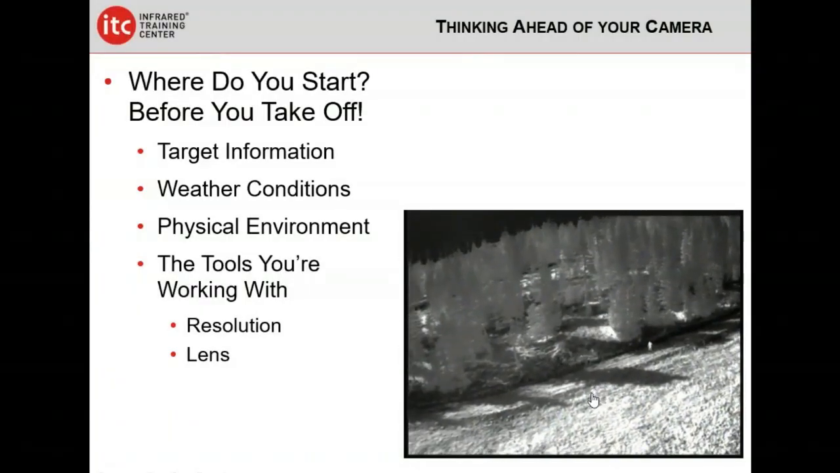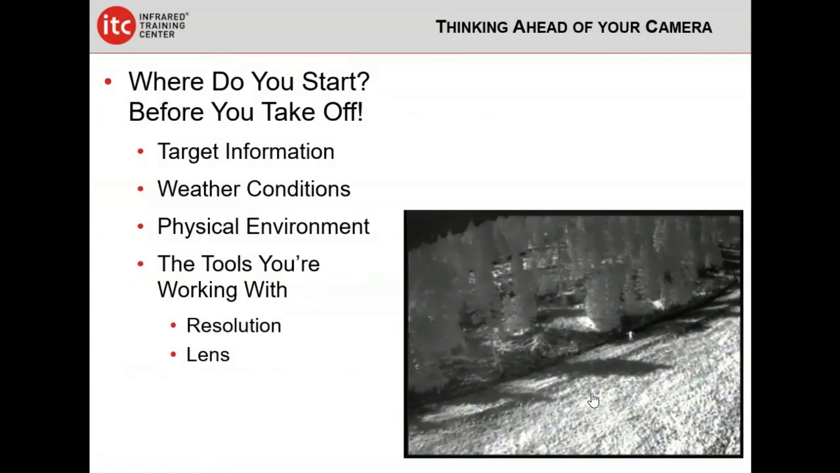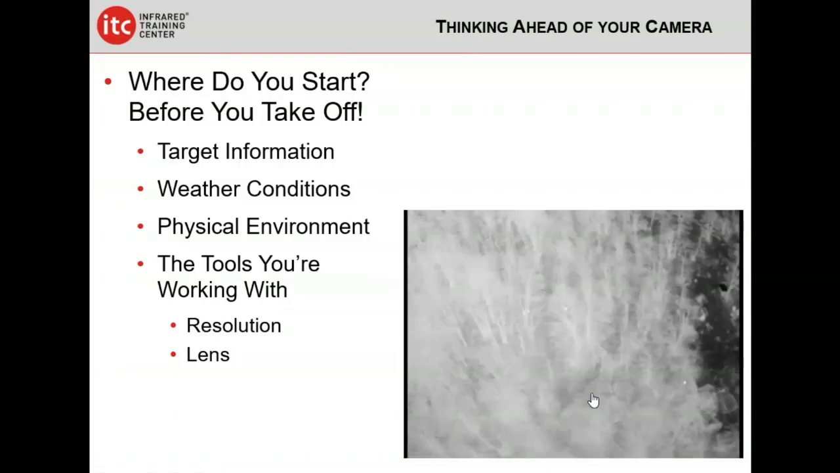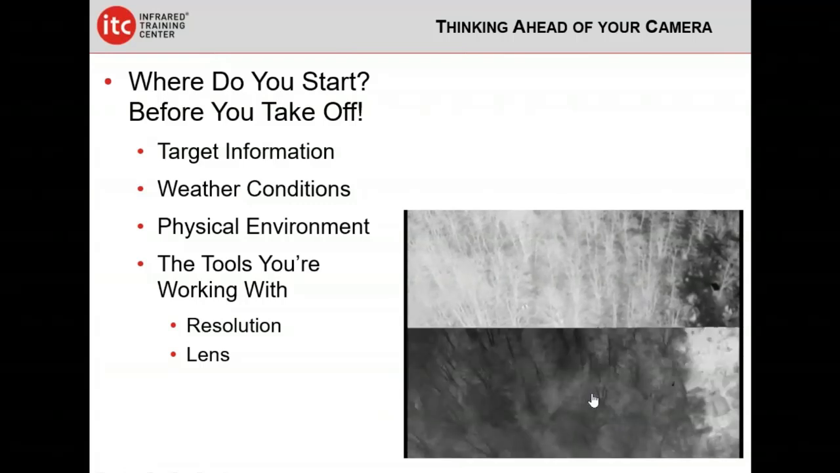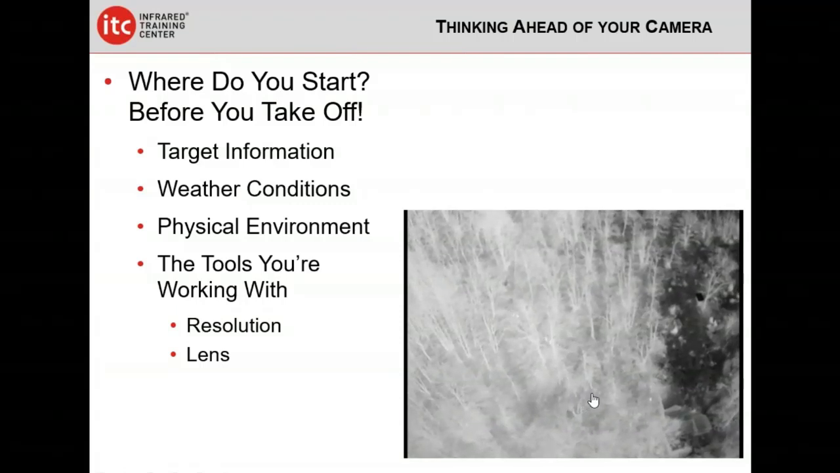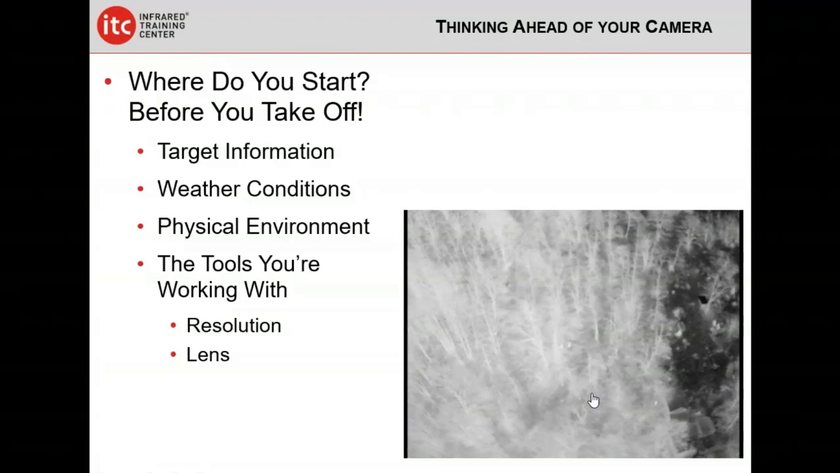So where do we start? Well, we start before we take off. This is what I talk about as thinking ahead of your camera. We need to think about what's the target we're looking for. What are the weather conditions? What's the physical environment? Meaning, is it flat? Is it hilly? Is it downright mountainous? Is it heavily wooded? What kinds of woodland are we looking at? Are we looking through deciduous trees, or are we looking through evergreens?